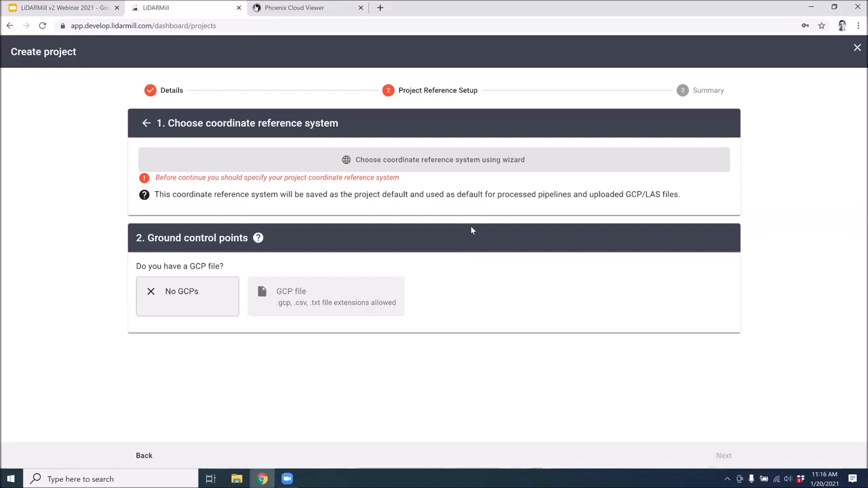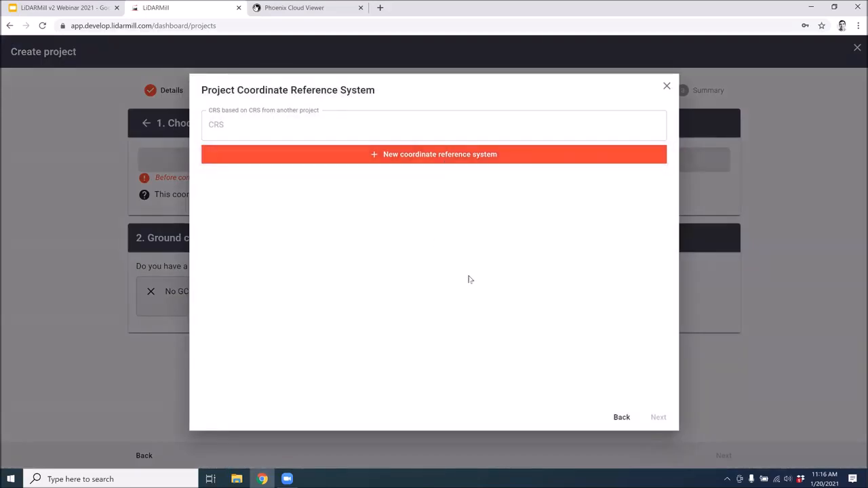Since we felt that the coordinate reference system was such an essential part of the project, we've moved it to be the first thing that you need to address in your processing. So first of all, we will choose a coordinate reference system using our wizard.